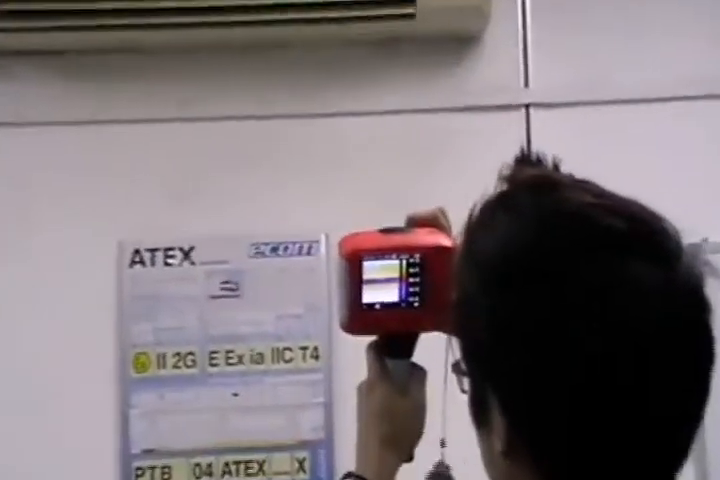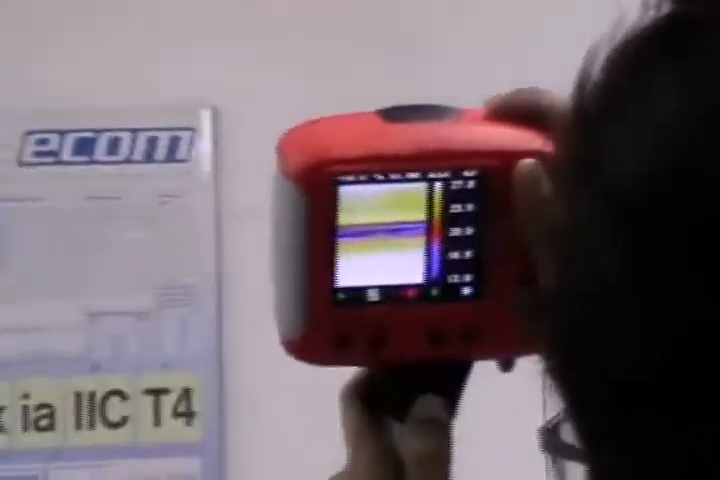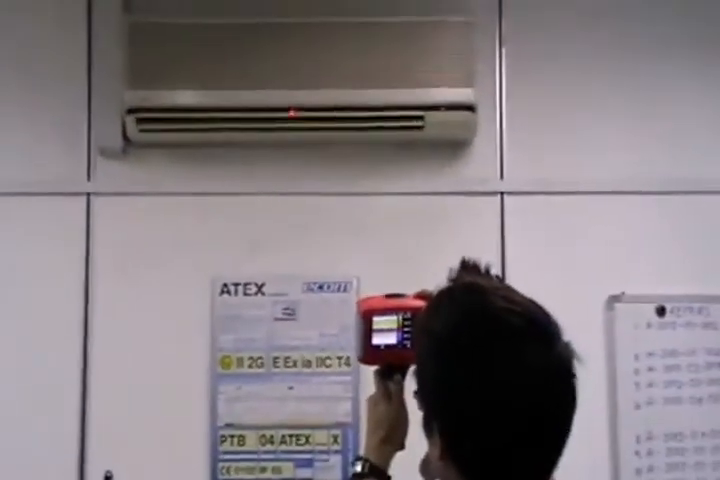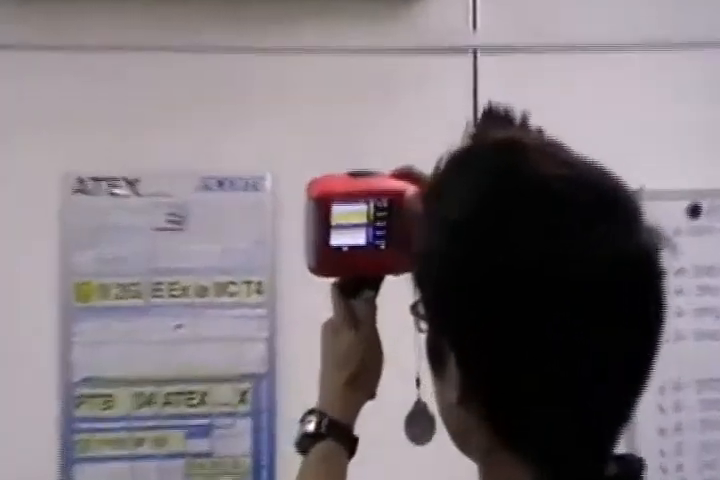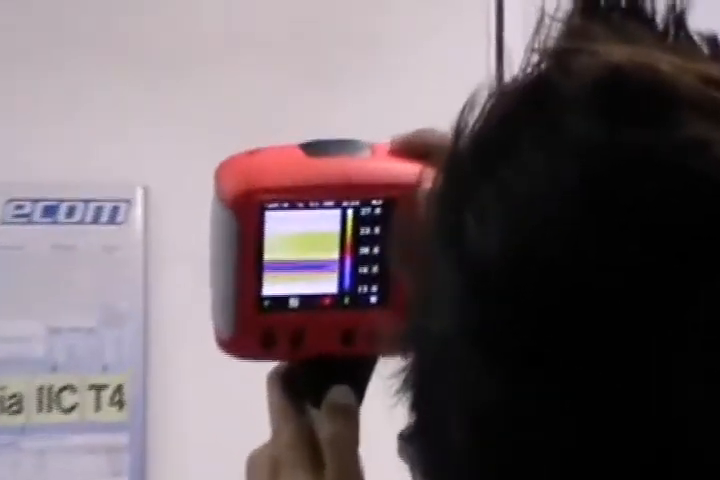So just focus on the air condition and then push the button for laser. See that where you put the laser pointer, it will measure and give you a temperature. Now it's giving us 14 degrees Celsius. And it changes when you point it at a different part of the object.